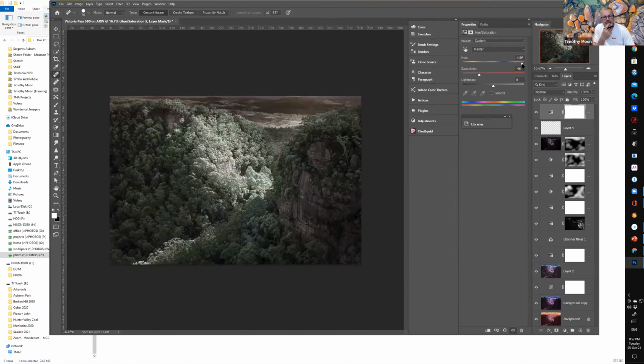So the other thing you can do is blend the two. All right, so if you like a little bit of the green, so we might take it to there, say, and then I invert that, and I can go B for brush, and I can just brush in a little bit of that golden light coming through on the pink foliage.